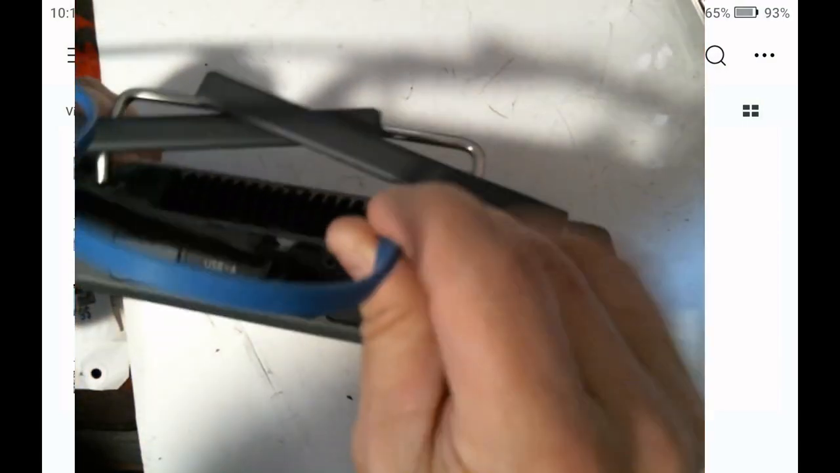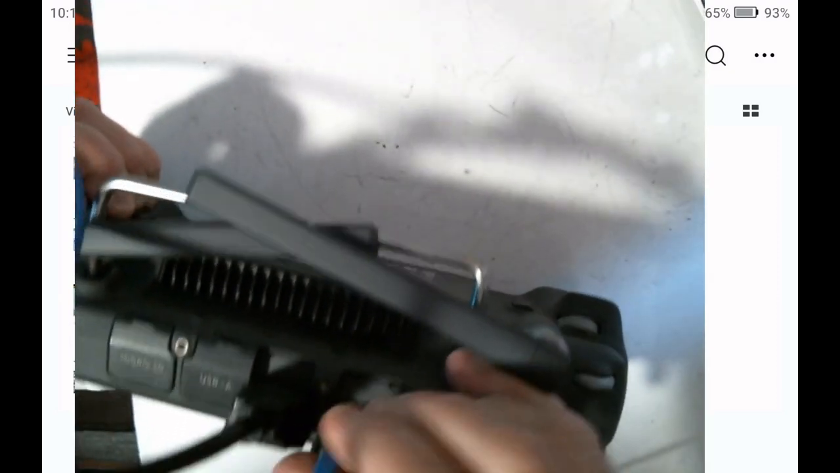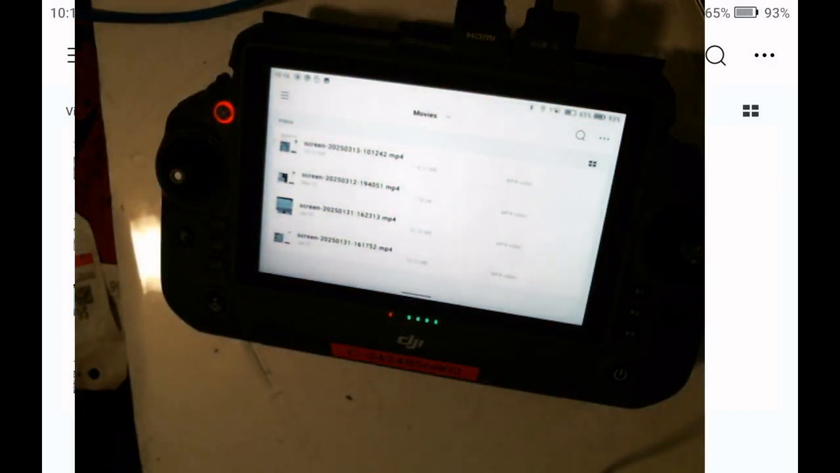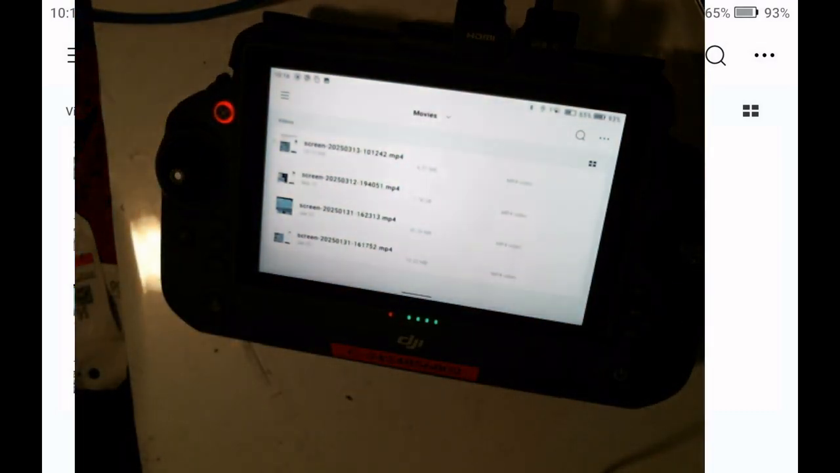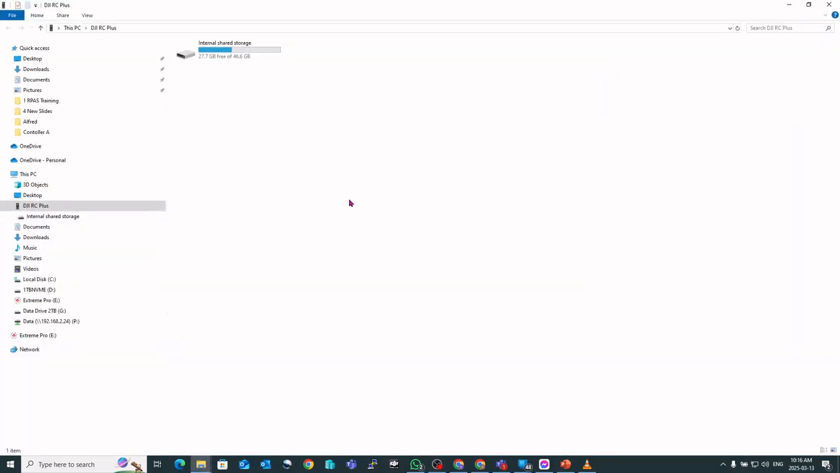to plug in a USB-C. So there's there, and you're hearing logging into my computer. So this has popped open, and this is Windows 10, Windows 11 works basically the same way.